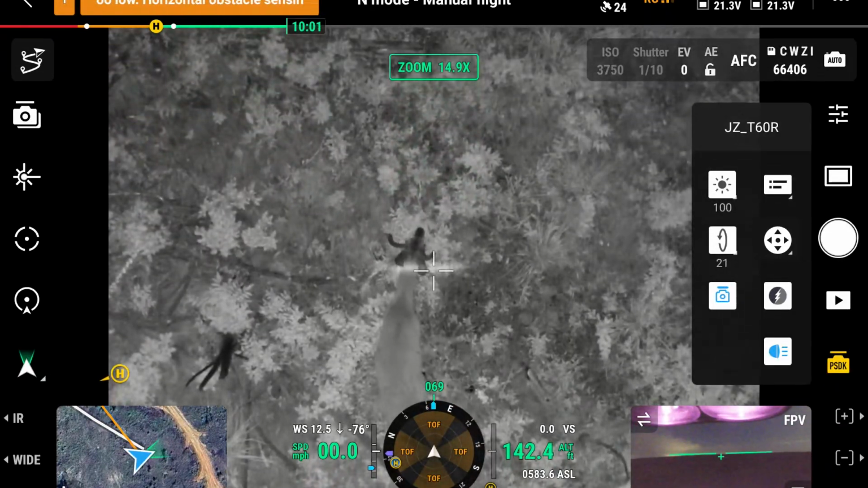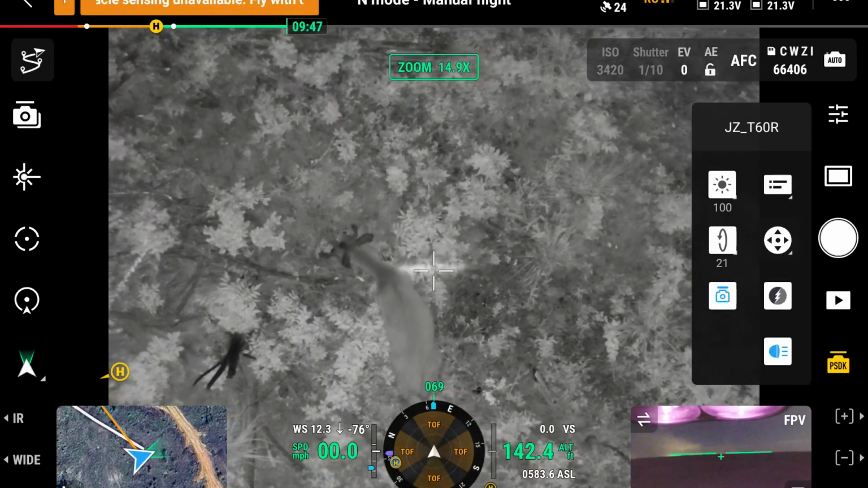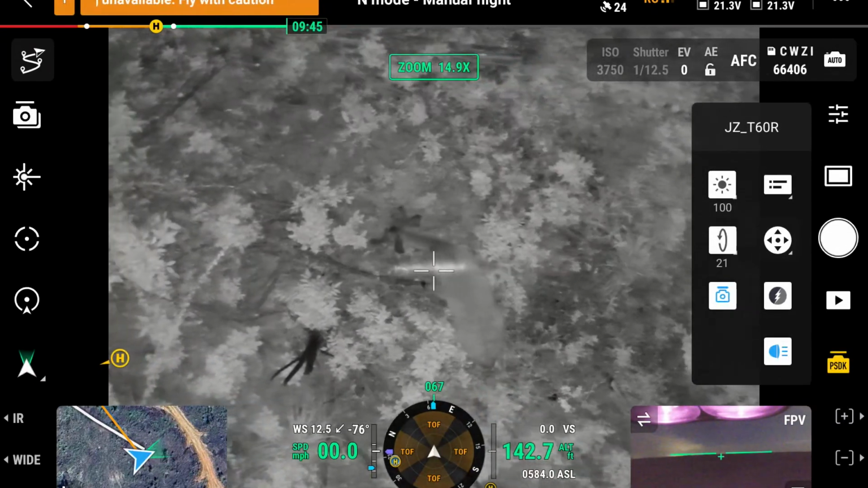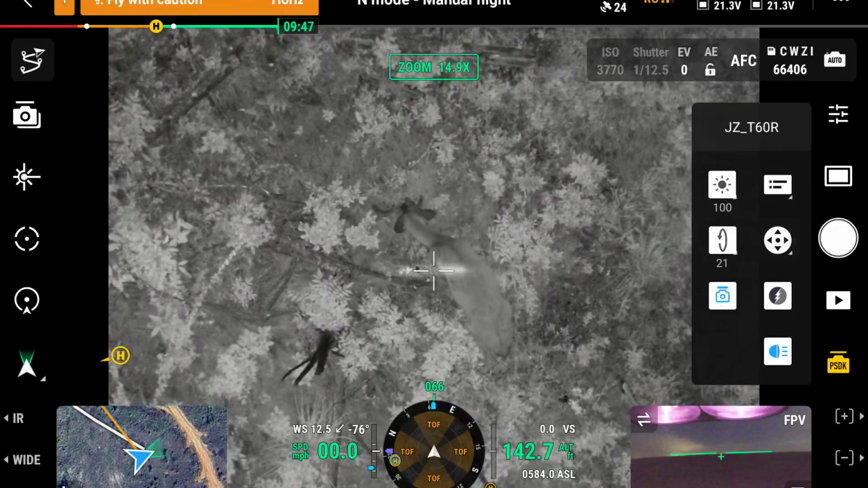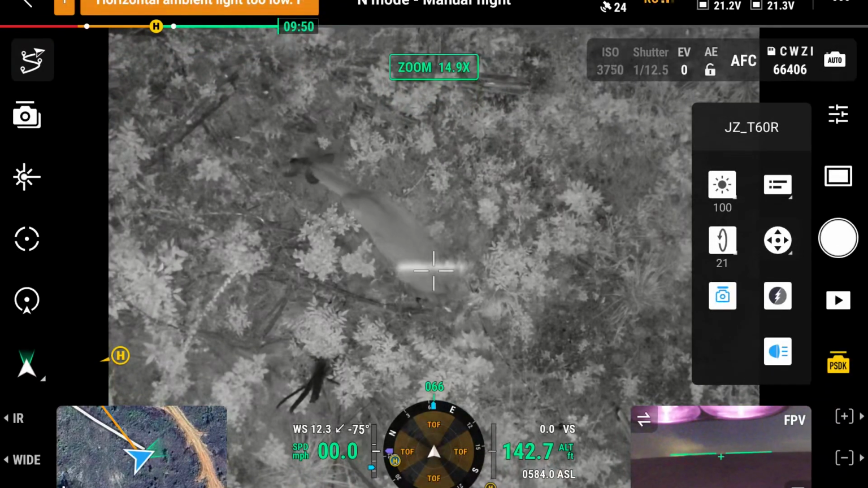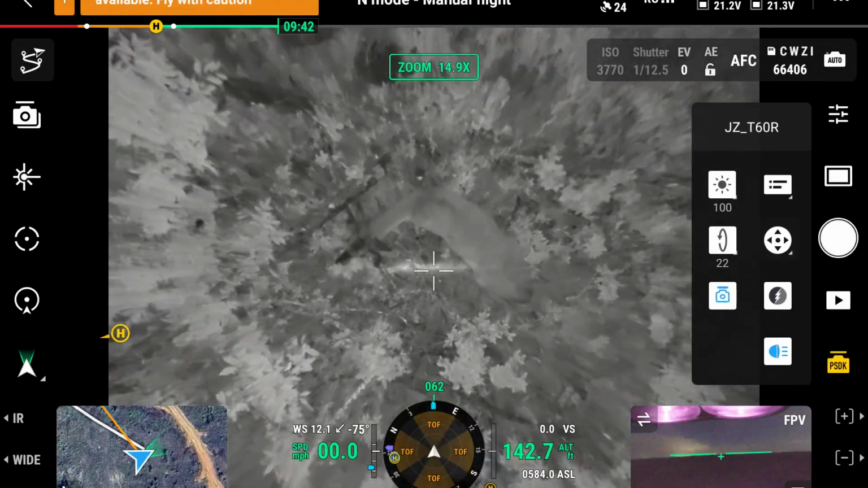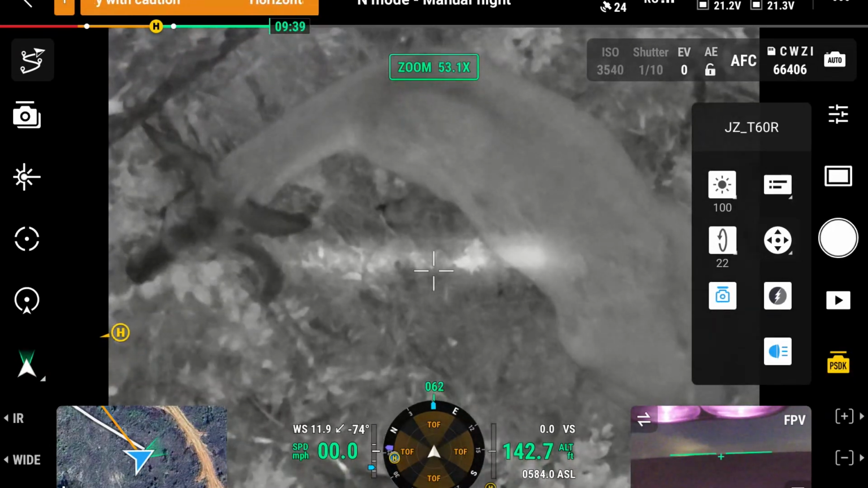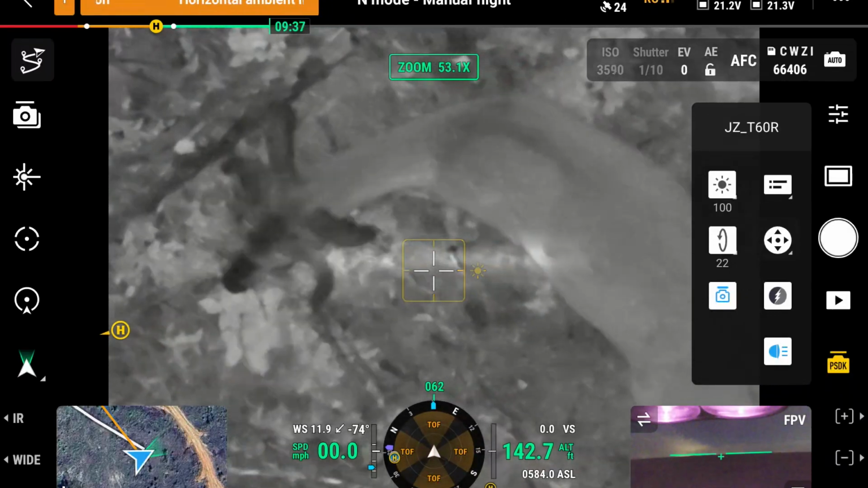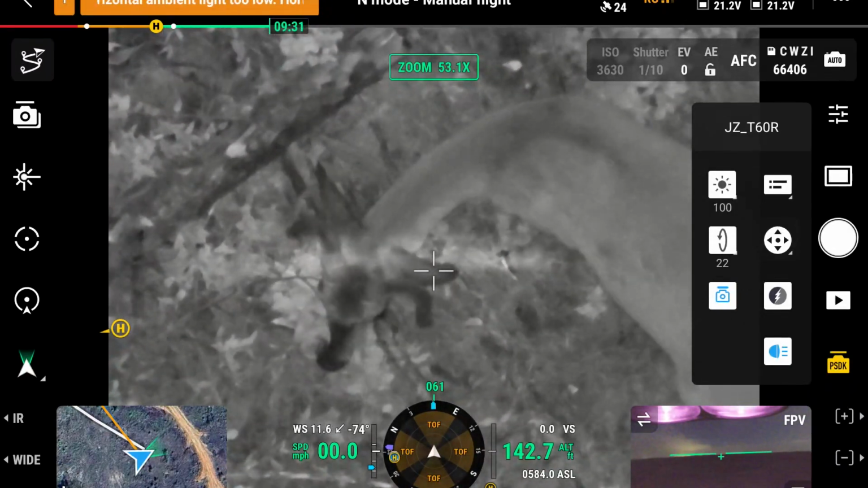And I think that's one of the bigger bucks. You see his antlers, we're just in the beginning of June, and these antlers are developing. But that light's pretty good. I get a lot of detail off this. Look at that. And this is 142 feet above this deer.